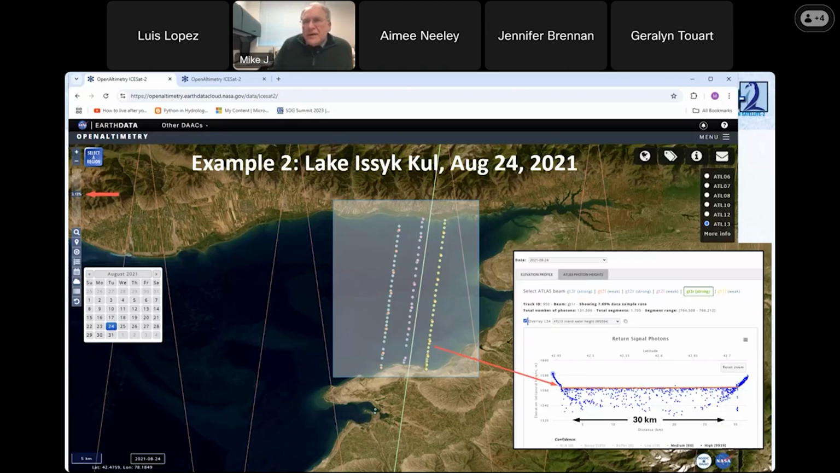Now, something really important when using OpenAltimetry is up here in the top left, there's this red arrow. A really handy thing the developers did was sample the data, because they couldn't put all the data on this page. The view we're seeing here of this cross-section only represents 3% in this particular case of the photons in the data product being used. And I think that's the case for the photons in the water too. So the blue represents only 3% of the photons that we would see for a particular cross-section.